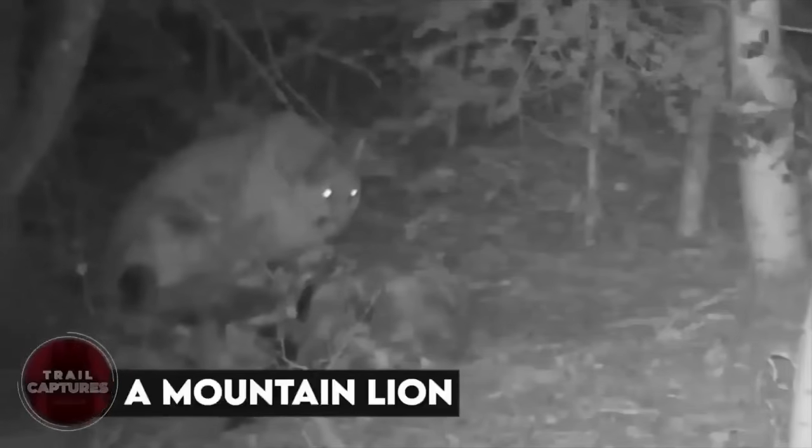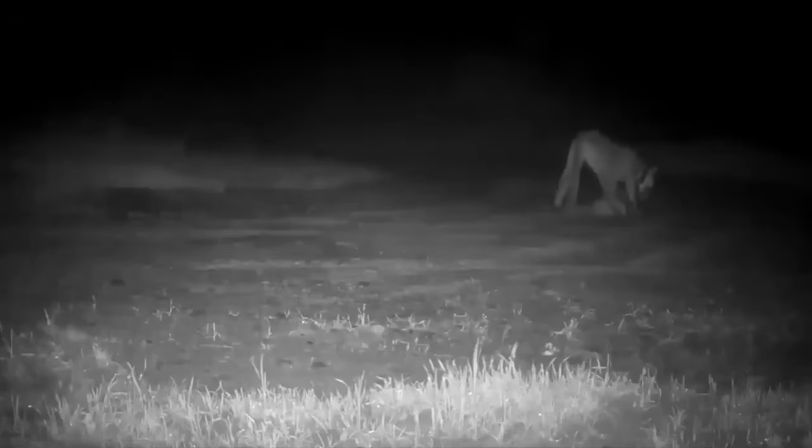A mountain lion. At first, the coyote could be seen running away from the camera's range of vision, and shortly after, the mountain lion appeared and chased after the coyote. And after a few seconds, we could hear the coyote screaming for help, indicating that the mountain lion had caught it. That's how fast these deadly lions are.